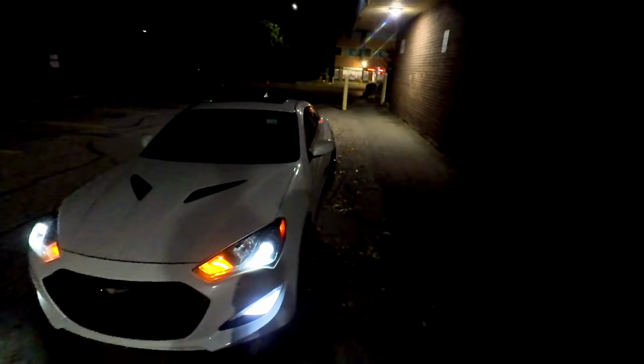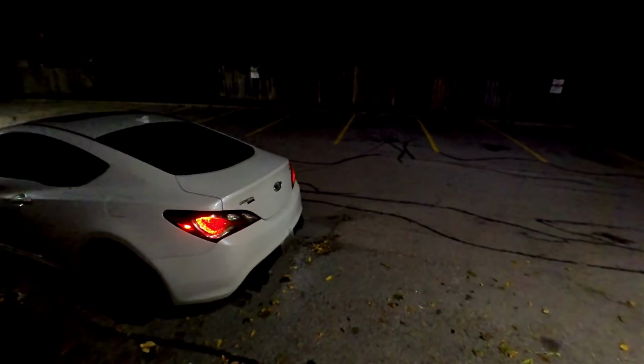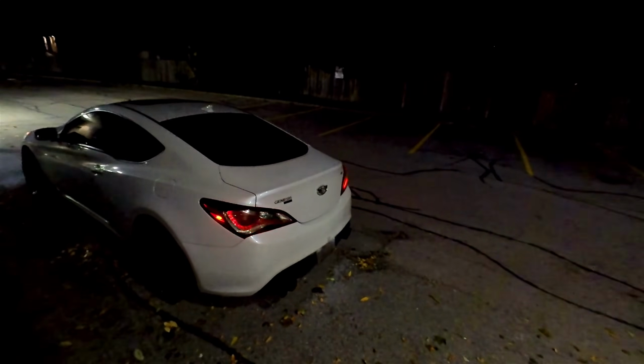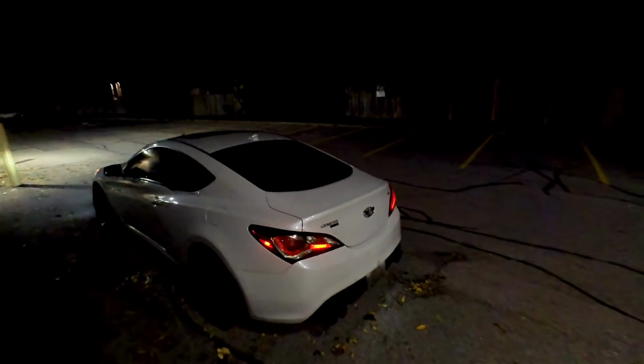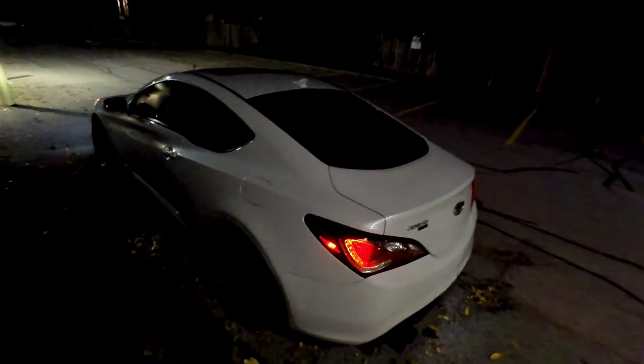But yeah, Genesis Coupe, add-on wheels right there. We also got a custom exhaust on this. We are running a single, actually no, this is quad tips right there. I don't know why I said single. I wanted a single so I can get louder pops, but it's an ISR race exhaust, straight piped all the way. We got the downpipe, test pipe, mid pipe, ISR race exhaust on the axle back.